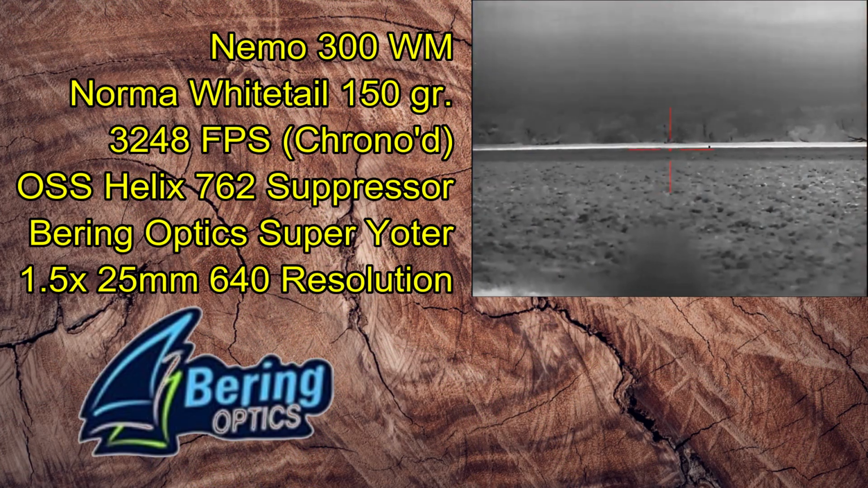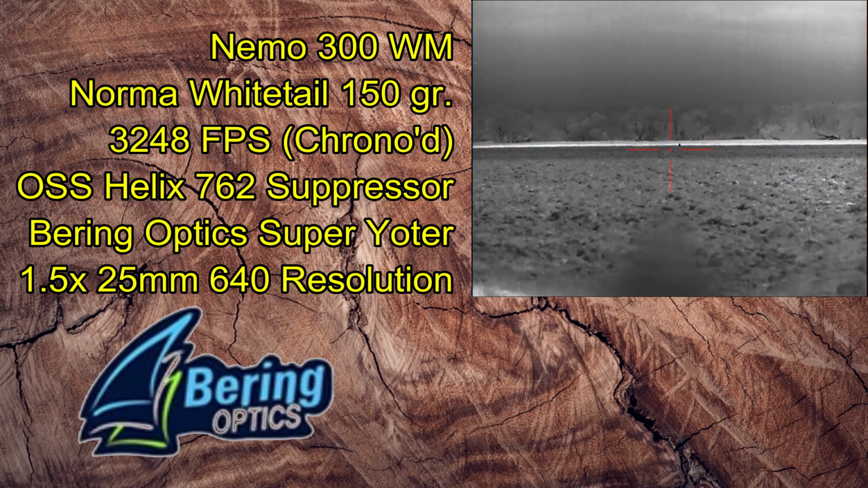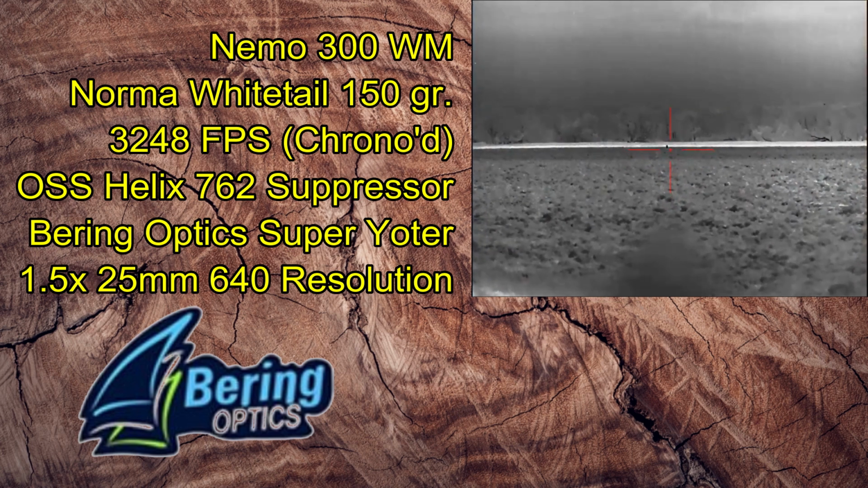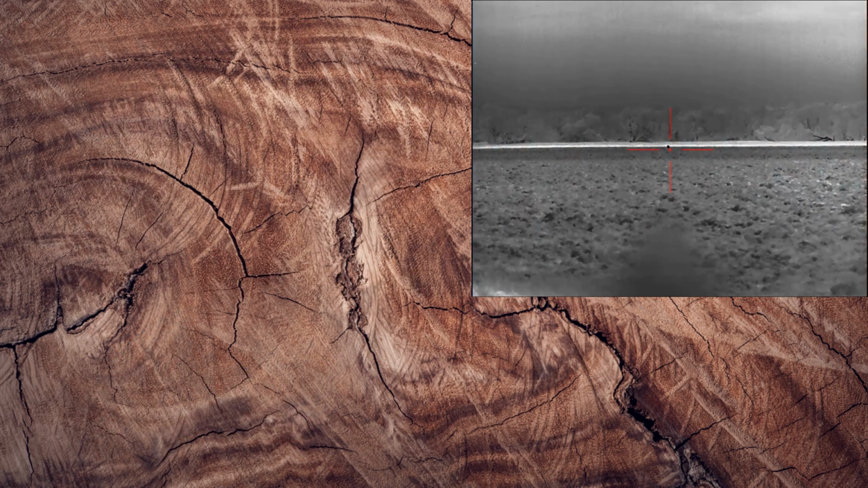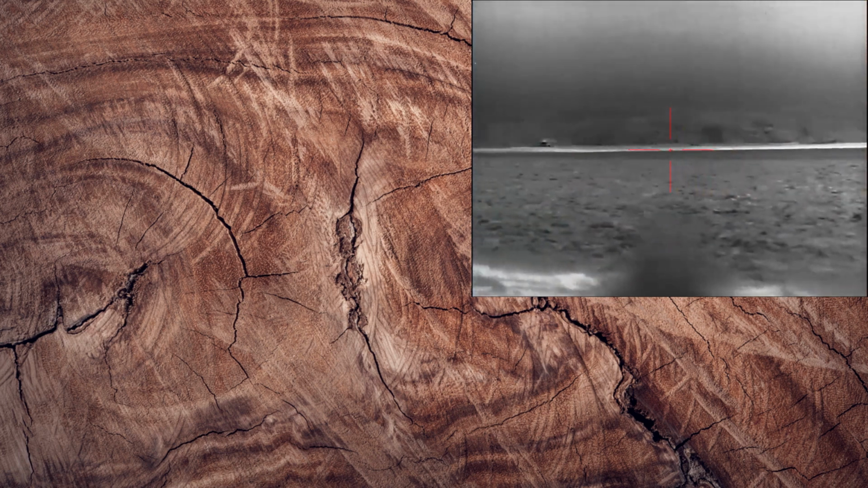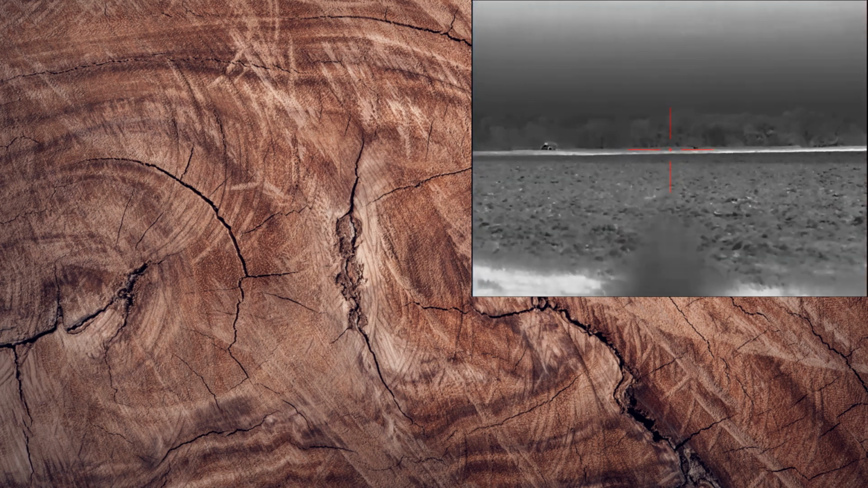Now Ben's going to be shooting a Nemo 300 Winchester Magnum, shooting normal whitetail 150 grain bullets, and Ben is shooting the brand new Bering Optics Super Yoter R, 1.5 power 25mm lens, 640 resolution thermal weapon sight. Now Ben had spied a coyote in this field for us, and we've set up for this coyote, and I've started to call it in. While looking at the coyote, scanning around behind it, I've noticed what appears to be some hogs. Ben's looking for the hogs right now. They're out there about 400, 500 yards.